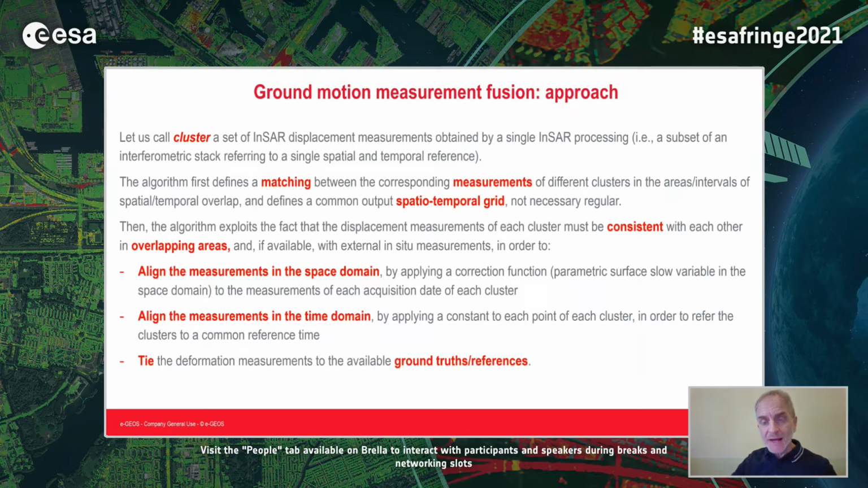So the idea is to combine all the measurements together. So assume that we have different independent InSAR processings, for example, different stacks, but in general, we could also have clusters that are smaller than an entire stack, because maybe we processed a smaller area, or simply because we were not able to connect everything, and we have more than one reference point.